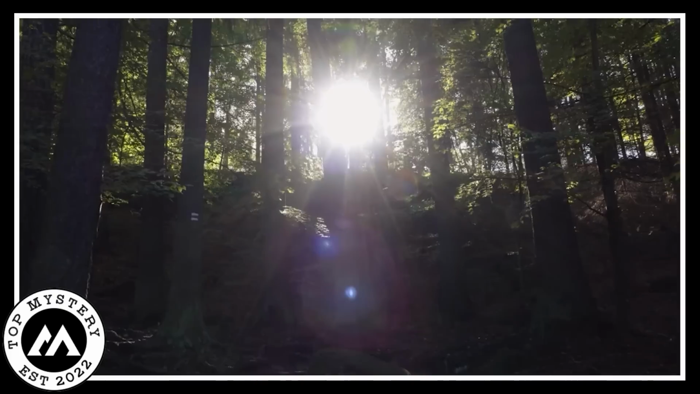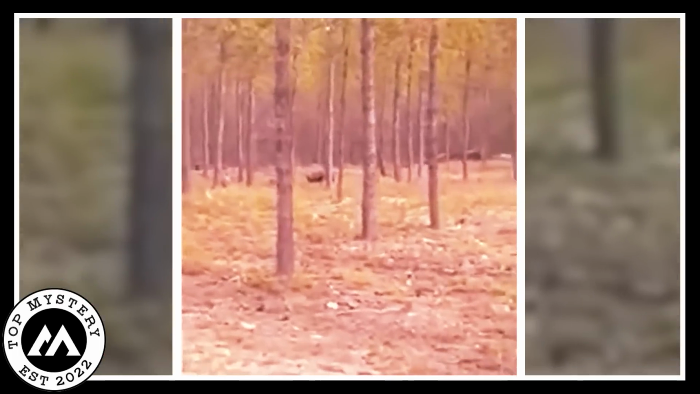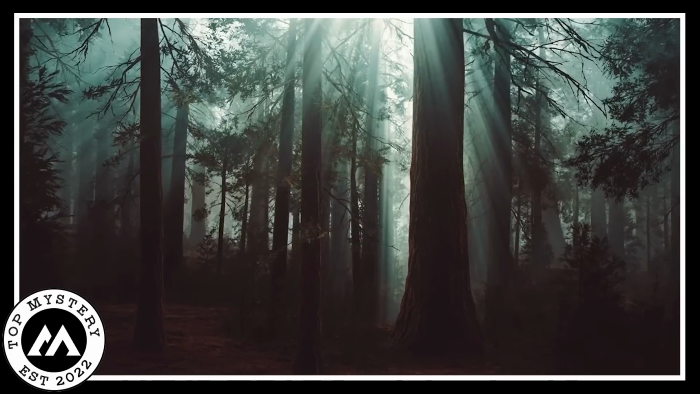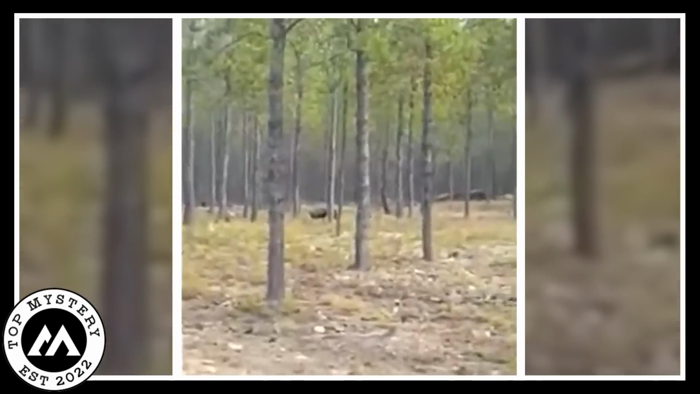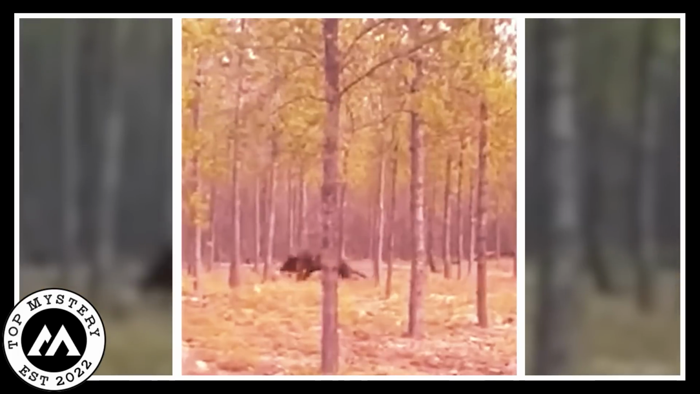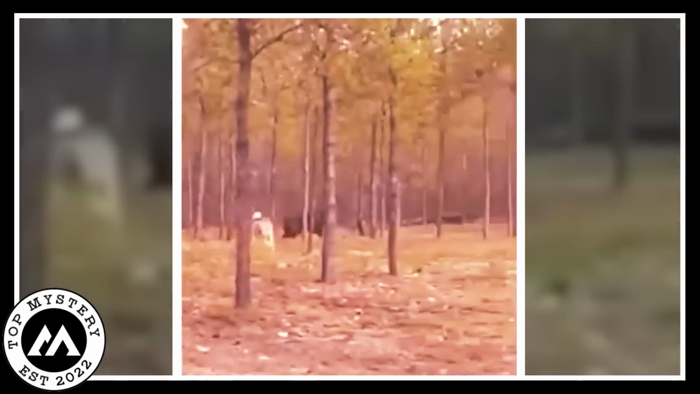Creepy wolf. In a deep, dark forest, a man captured a strange video. In this video, there was a big, scary wolf hiding behind a tree. The forest had tall trees with spaces between them, so you could see the wolf from far away. The wolf looked really scary, and it was chasing a nearby dog with great curiosity.